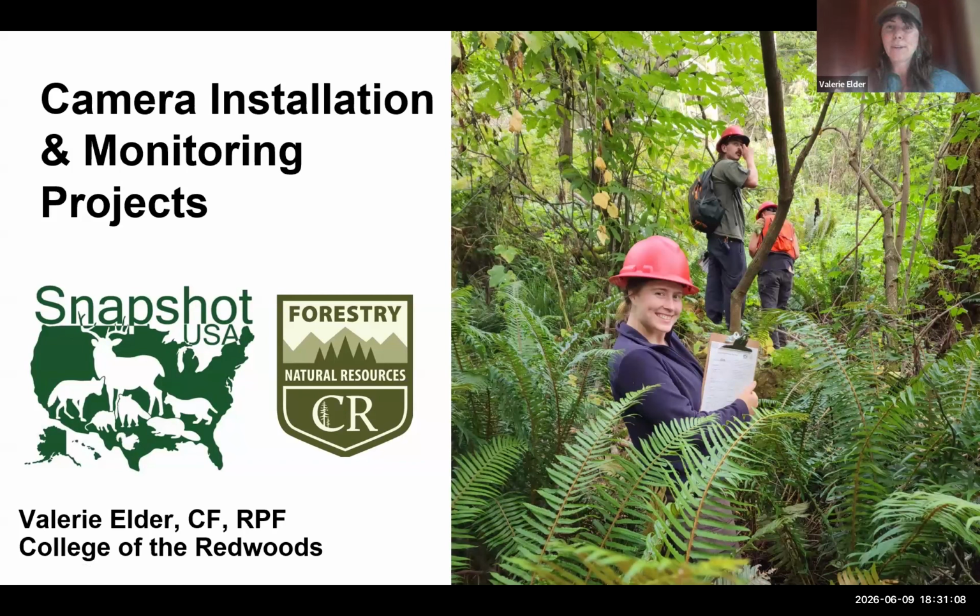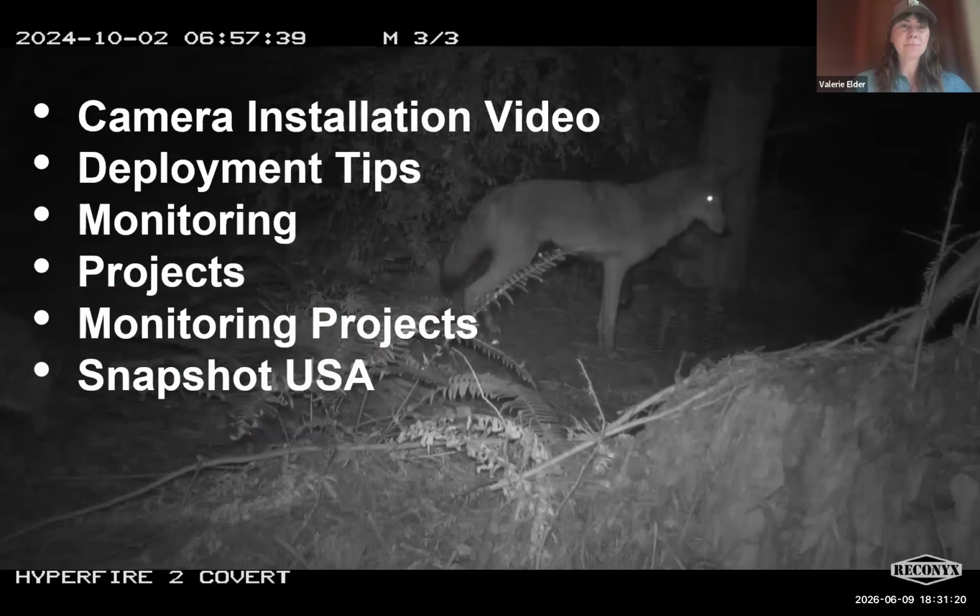And here is a photo of some of my students out in the field working on this project, and you can tell by those smiling faces, they're very enthusiastic and excited about the project. So in this presentation, I'm going to share a video installing cameras on my property, a little bit of discussion on some deployment tips, a discussion of some of the monitoring projects, and Snapshot USA.